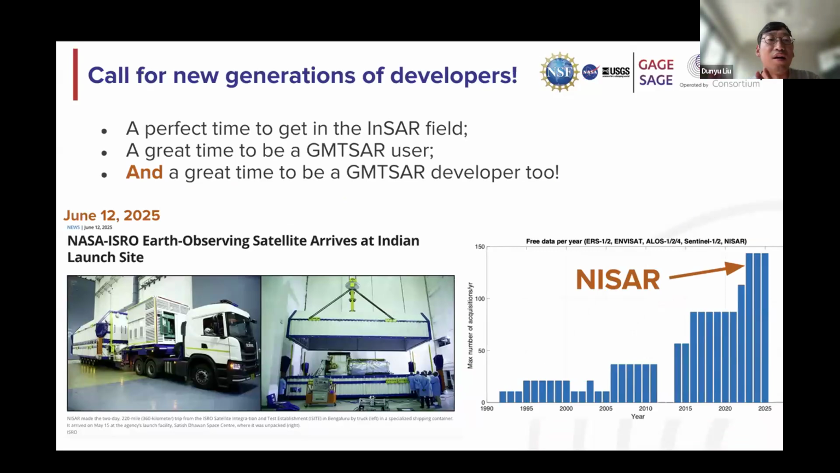So yeah, these two slides are about NISAR. Based on news, it arrived at the India launch site last month, and so we will have a boom of InSAR data coming from NISAR. So it's not just a great time to be a GMTSAR user, it could be a great time to be a GMTSAR developer too. So yeah, that ends my talk. Thank you.